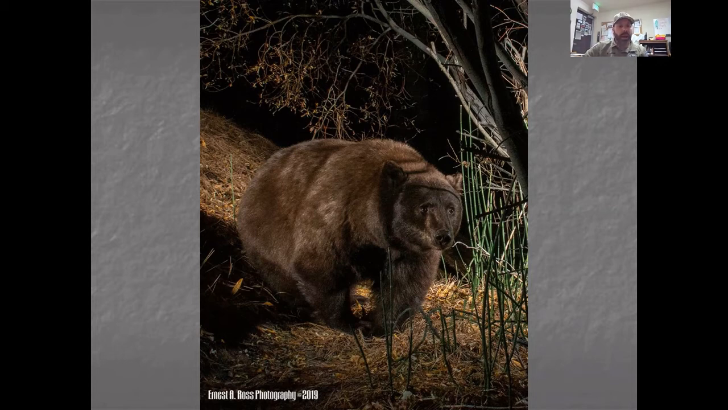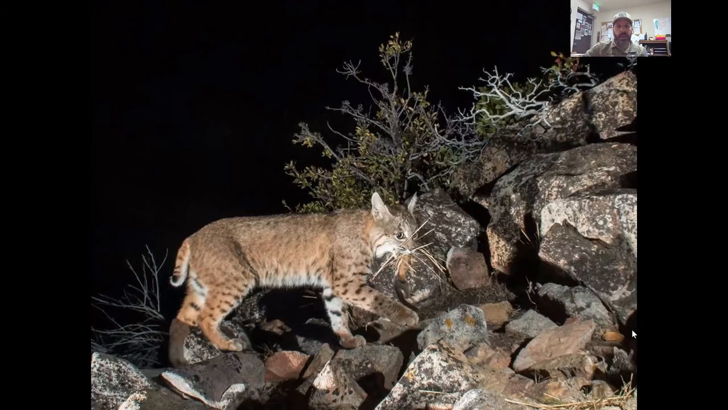This is a bobcat that Ernie was able to capture on one of his cameras. And if you look closely, he's actually got a snack in his mouth. So there's a chipmunk hanging from his mouth. So that, again, is stuff you don't see without the aid of the cameras.